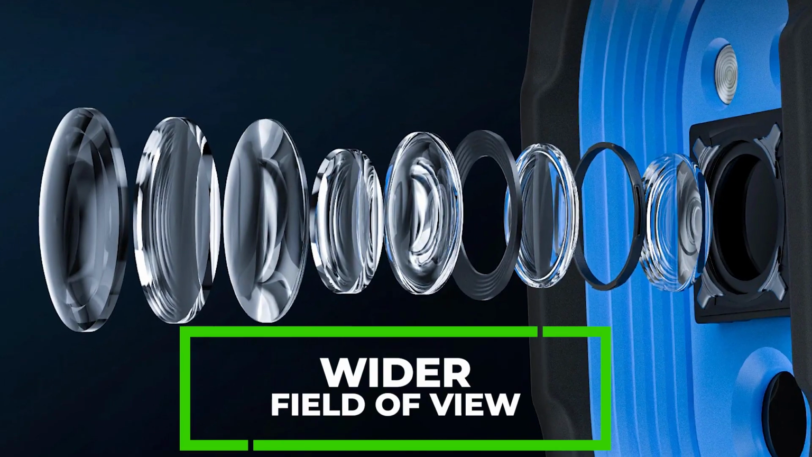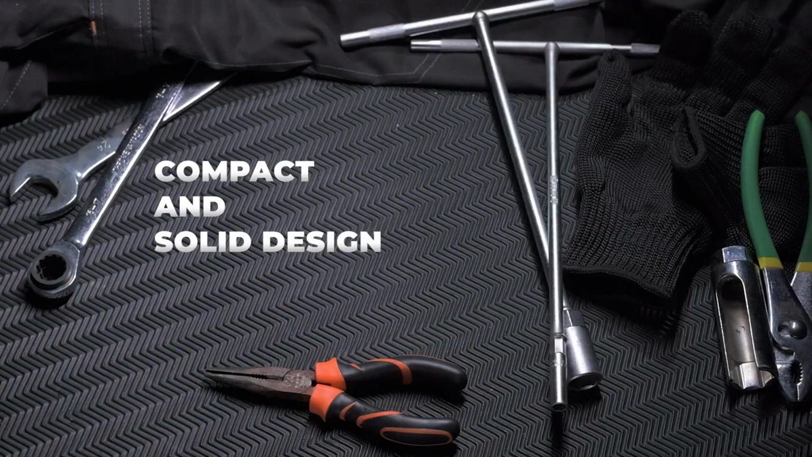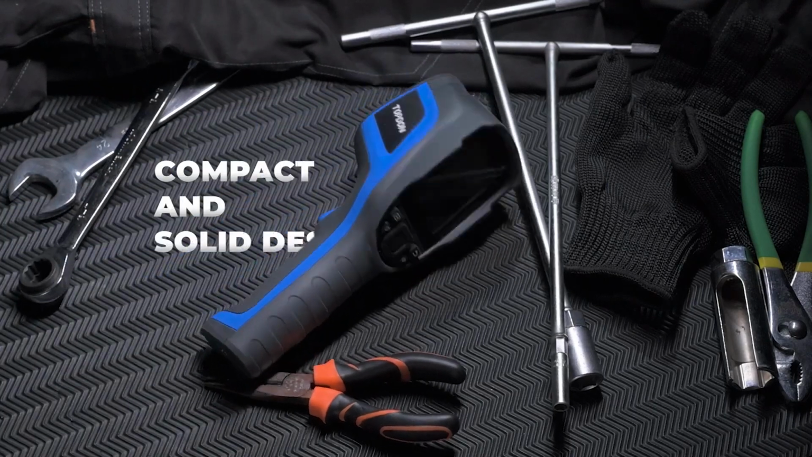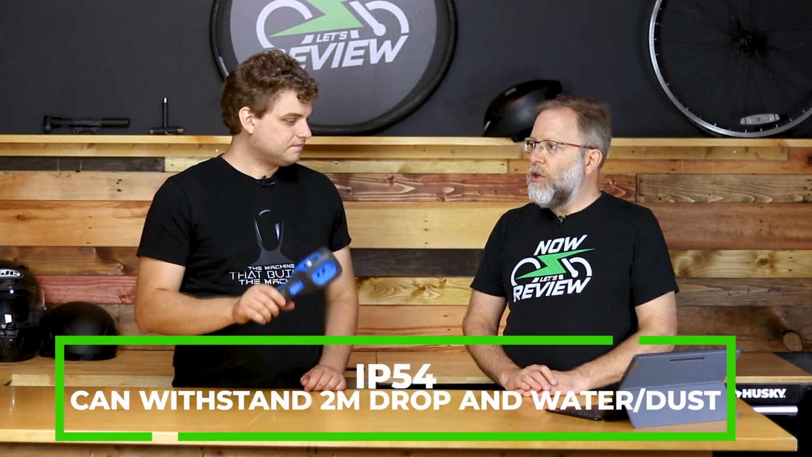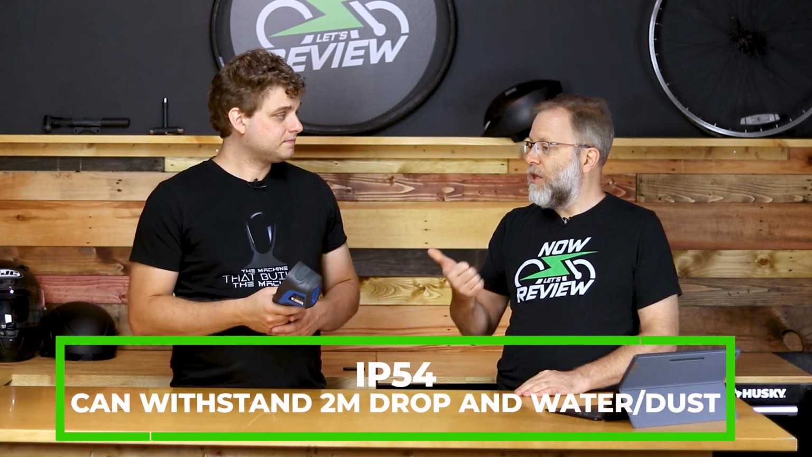This has a slightly wider field of view, which means that you don't have to be as far away from something to measure it. This is really well built. It's made out of plastic, but I feel like I could bludgeon someone with it. Well, yeah, it's IP54, so you can actually drop it 2 meters. It's meant to take abuse. Yeah. And also it's dust and waterproof.